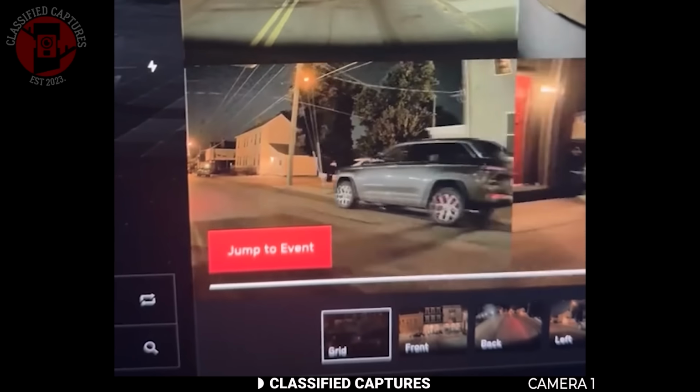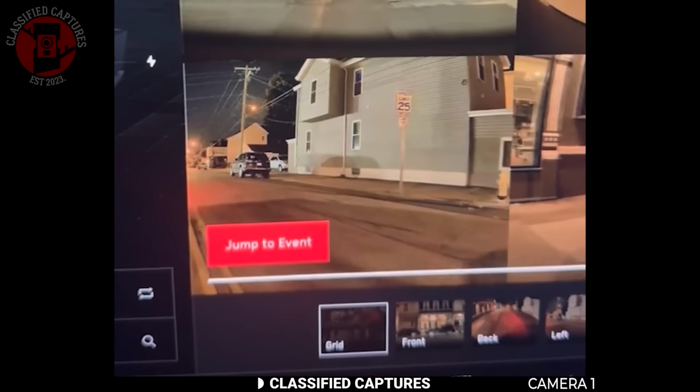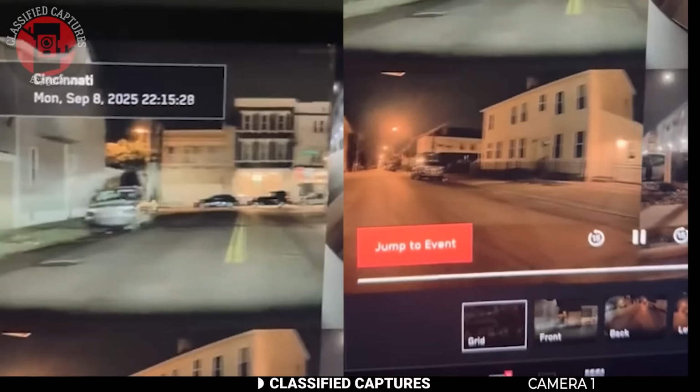Was this a ghost caught on Tesla's camera? Did this figure somehow step out of a portal? Or is this just another glitch in the way these high-tech cameras capture movement?